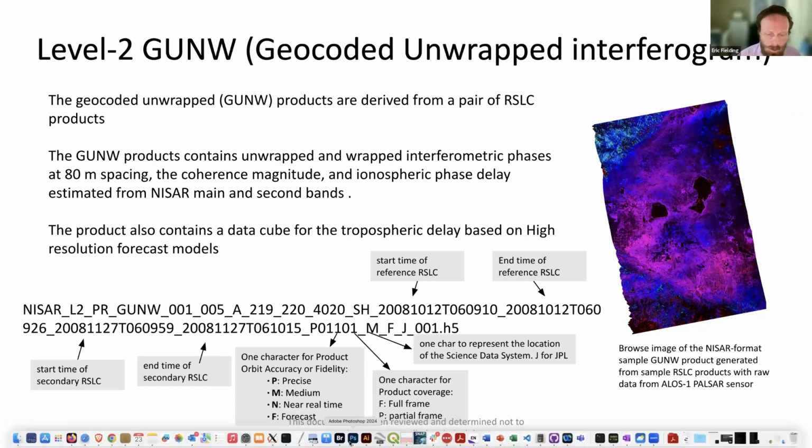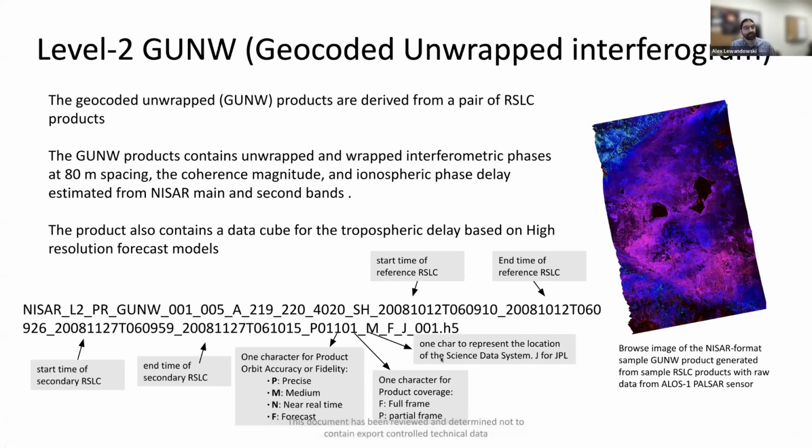The other question is what temporal baselines will be available for the interferometric products, the GUNW, the RIFG, and the RUNW. Yes. So the NISAR mission is only going to be processing the adjacent in time pairs. So it's going to be processing the 12-day pairs. There was some discussion earlier about doing additional pairs, but we're only going to be systematically processing the 12-day pairs as a basic minimal interferometric data set.